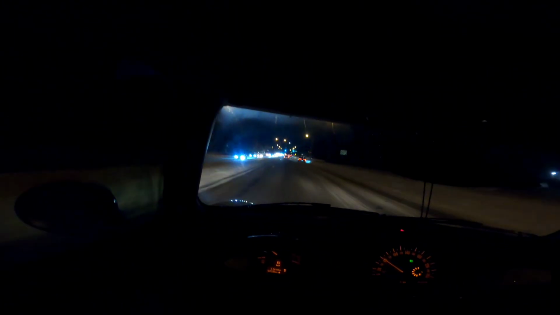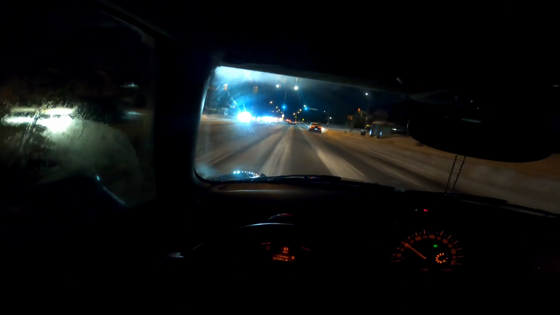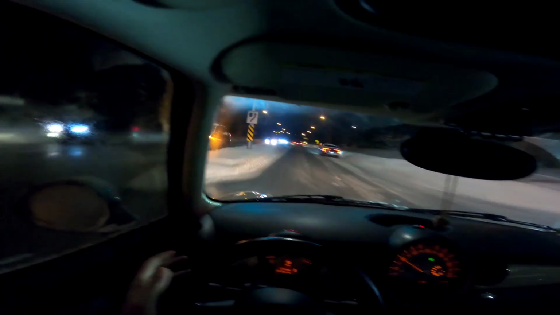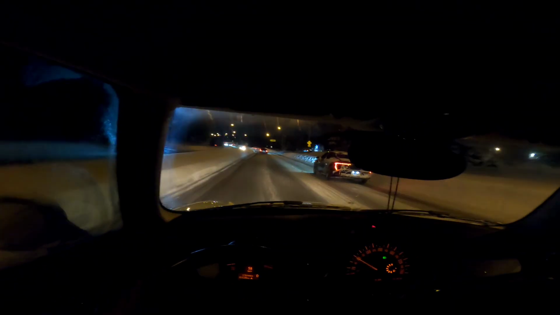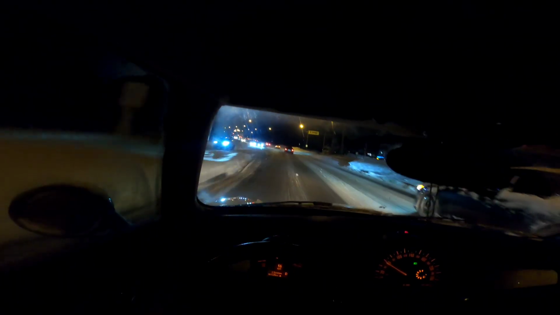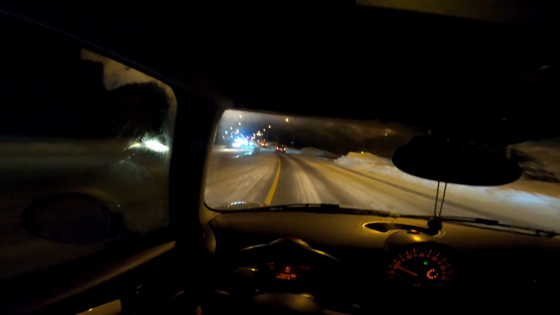I don't know how it is on the R56. The R56 Mini Cooper hatchback of the same generation is actually a bit shorter, and that's the only difference that I know. So I don't know if that wheelbase makes a difference, but Mini Coopers are known for being incredible at handling around turns, low speed, high speed. They can take it.